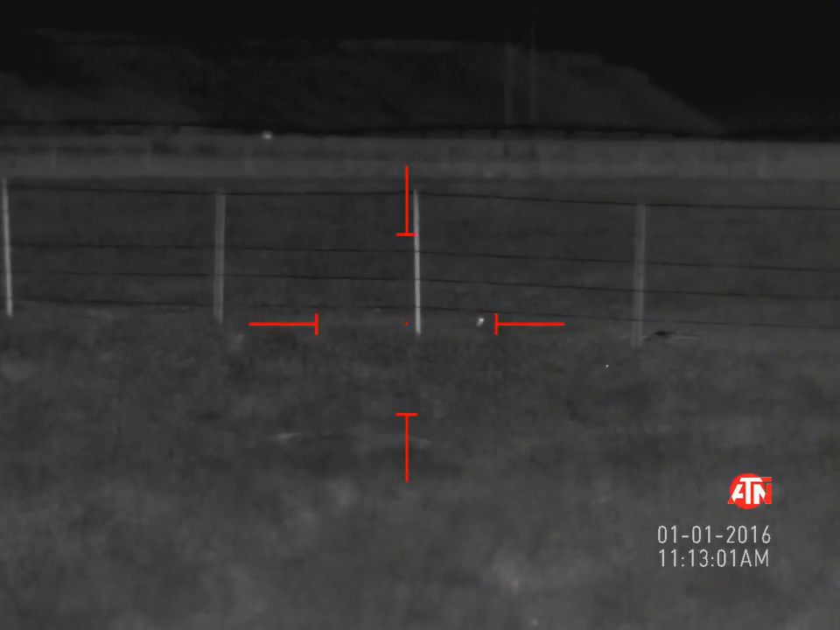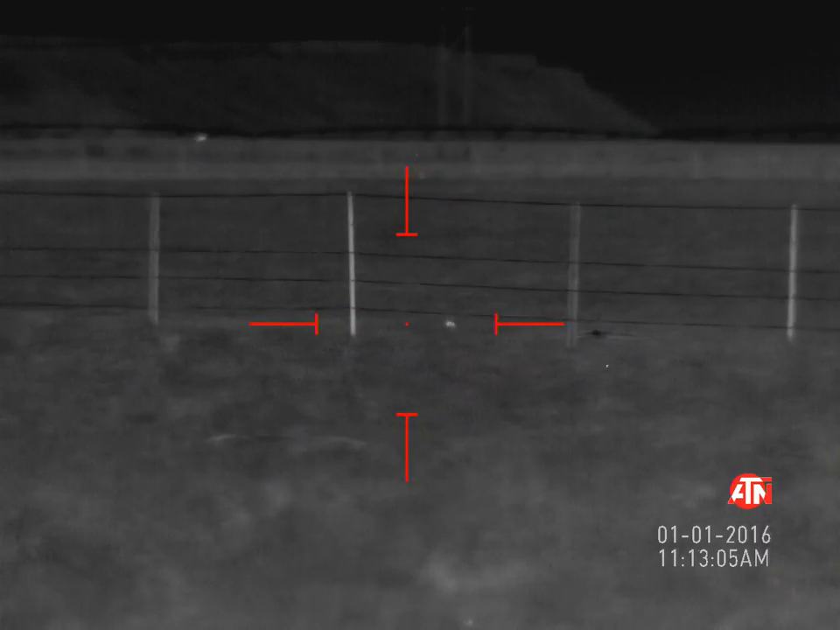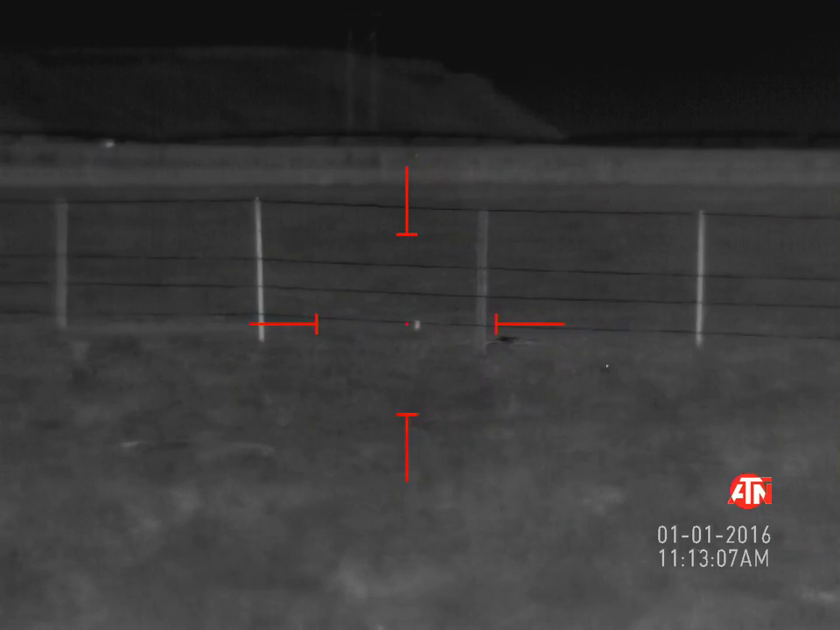Look at that dance. Thermal white hot dance. Got about an 8-mile-an-hour wind from the west. I've got the ballistic calculator turned on.